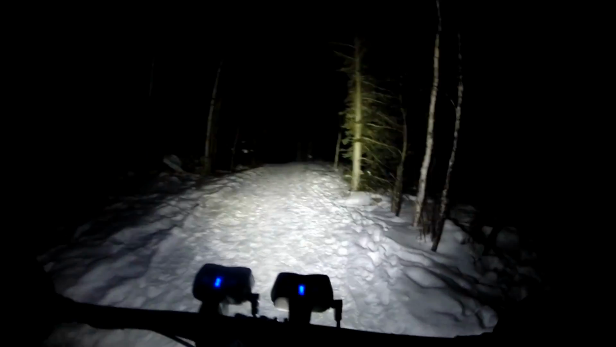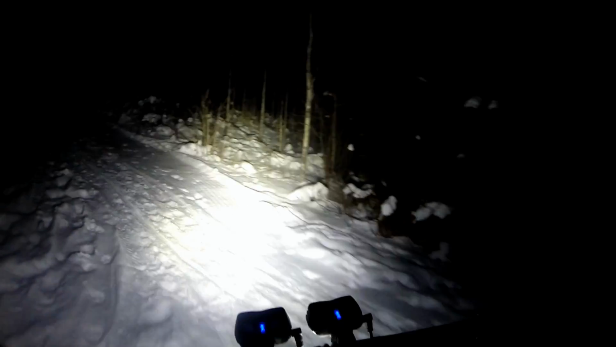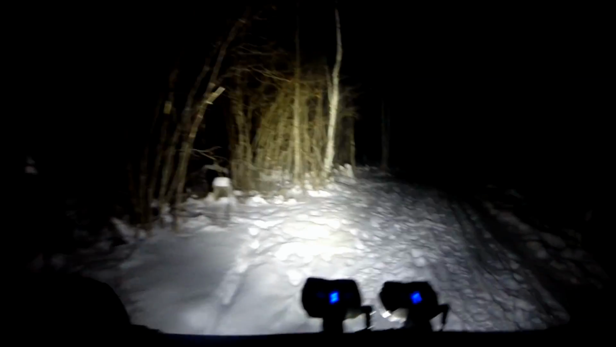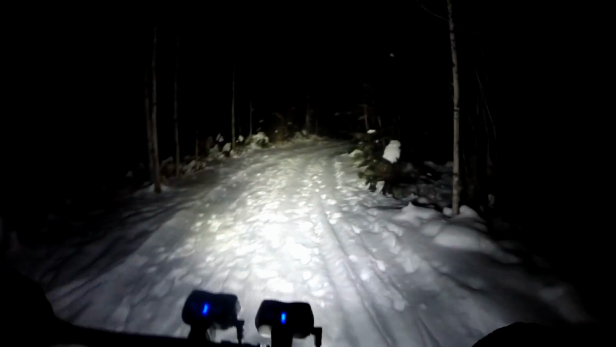But then I also have a Gemini Duo mounted upside down on my handlebar, and for that I got the highest capacity battery that they have. Sorry, concentrating on pedaling. Someone tried to ride through here not on a fat bike, and they didn't make it up that hill.